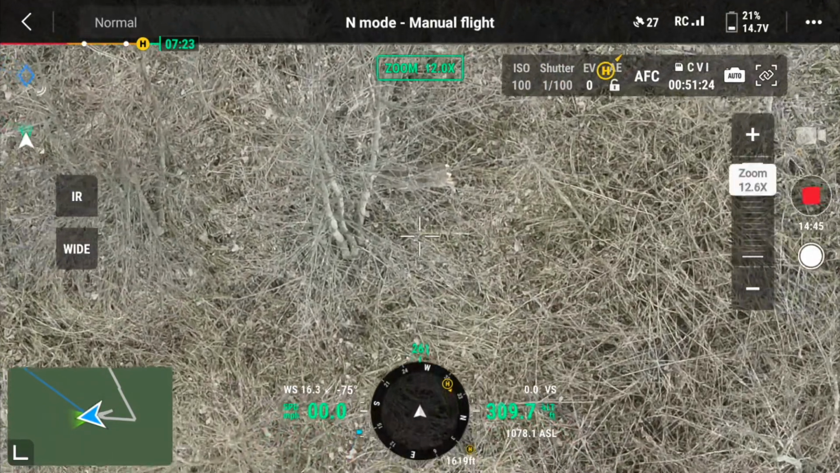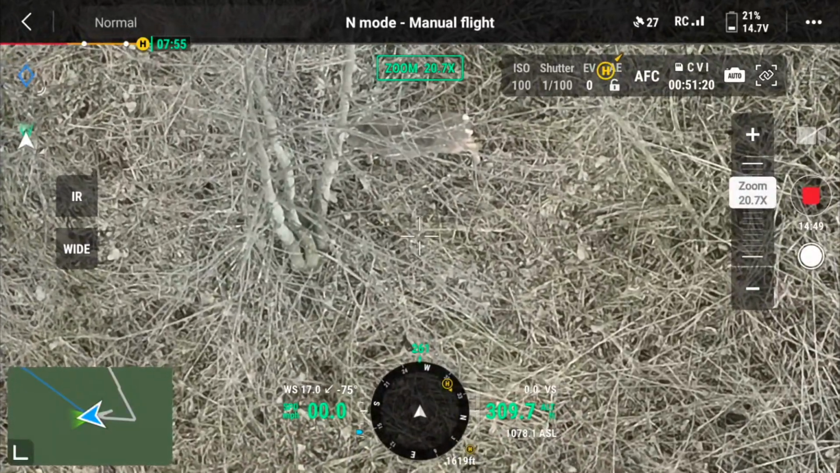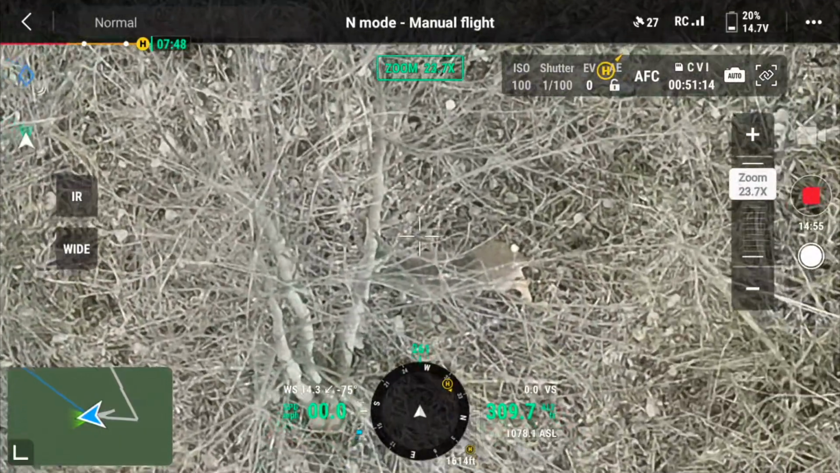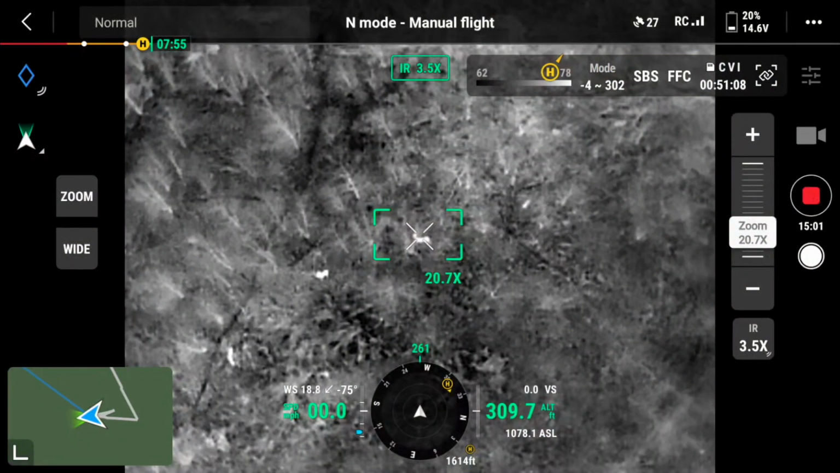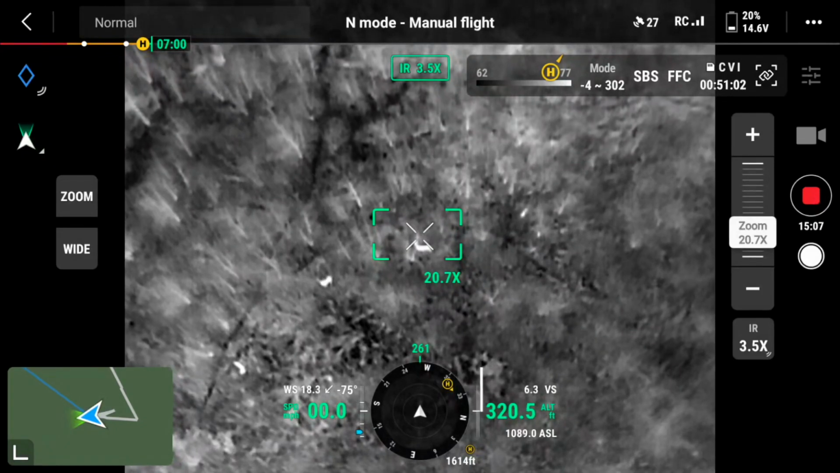And here I'm just bouncing in and out from IR to zoom, non-IR. This is a doe, hovered above the doe, 310 feet up. Or this is a deer. I can't guarantee it's a doe, but I'm 310 feet above this animal and absolutely not bothering him or her at all.